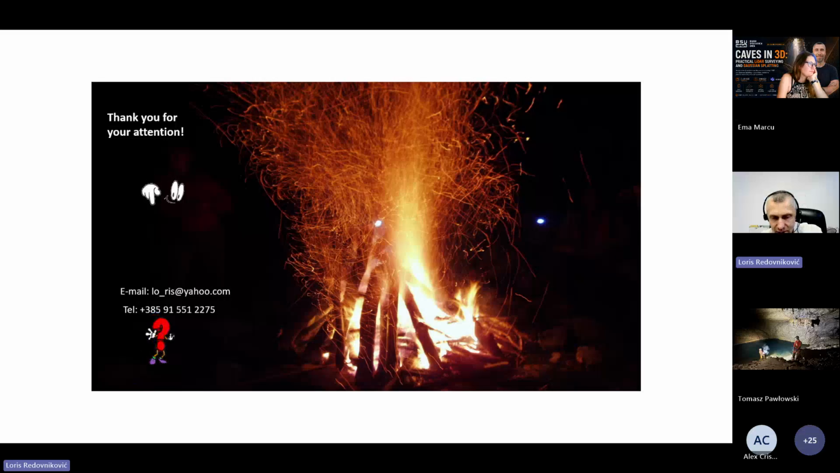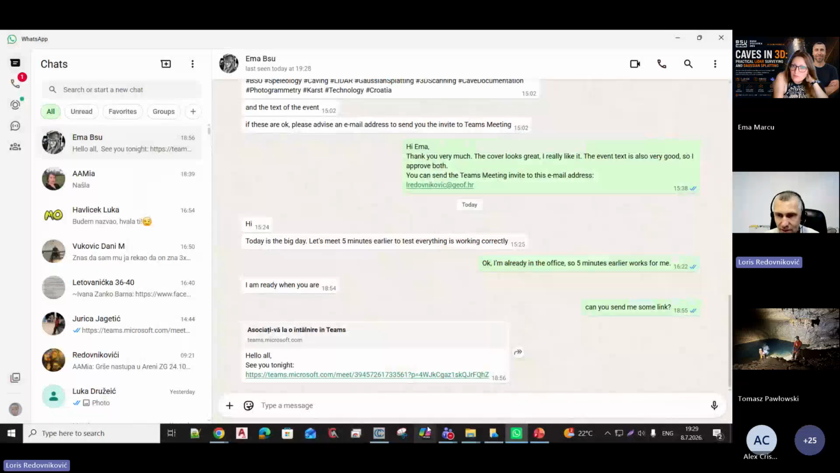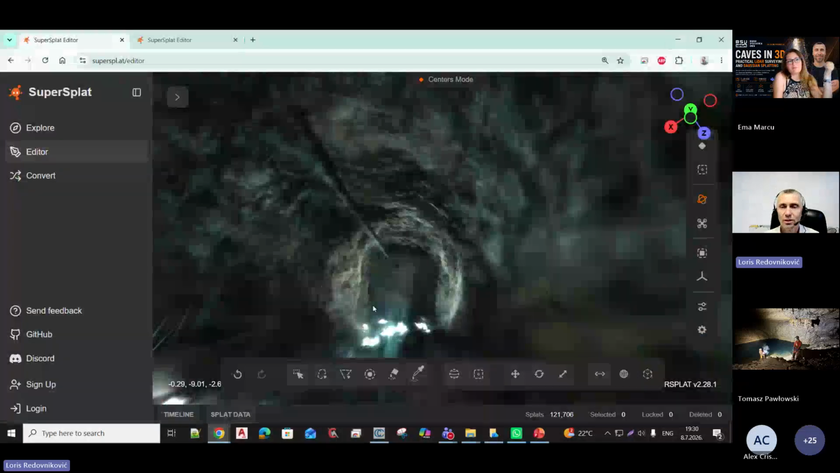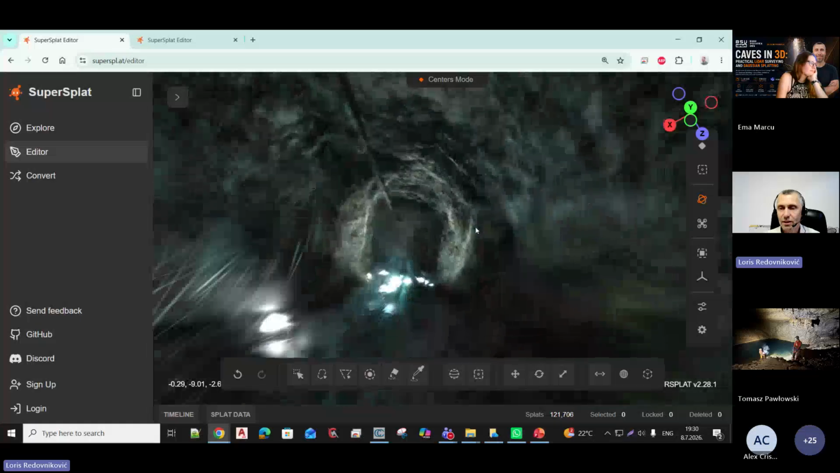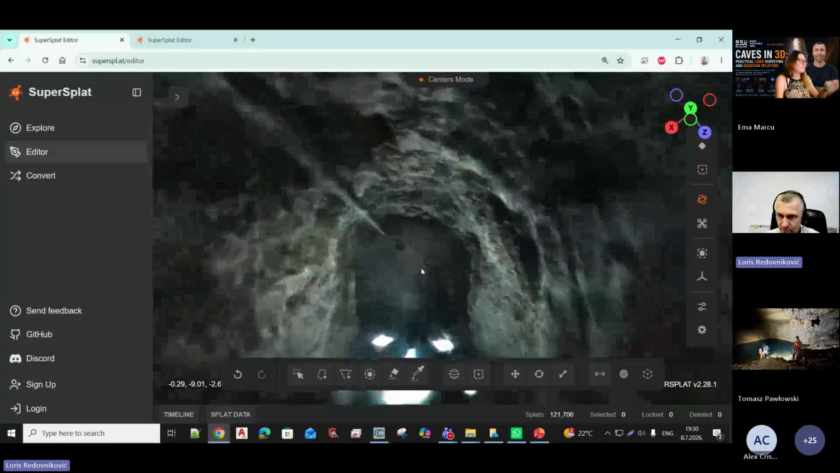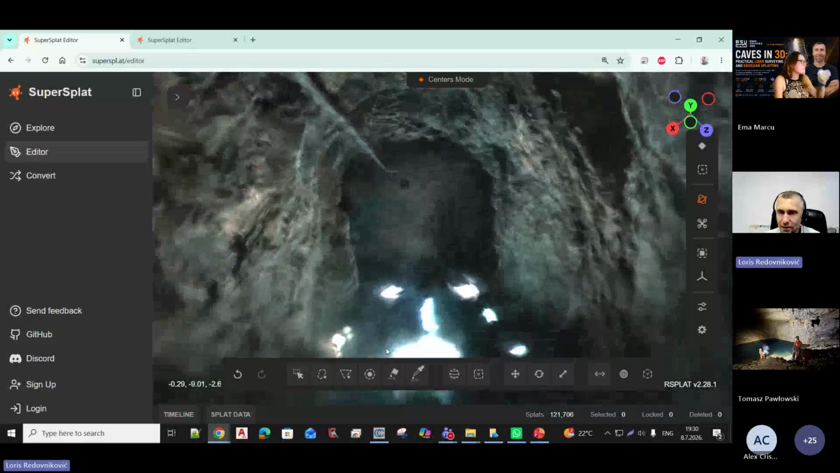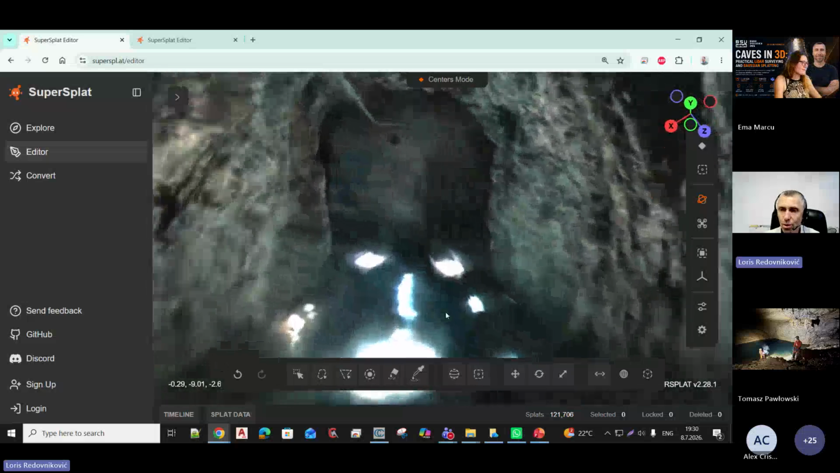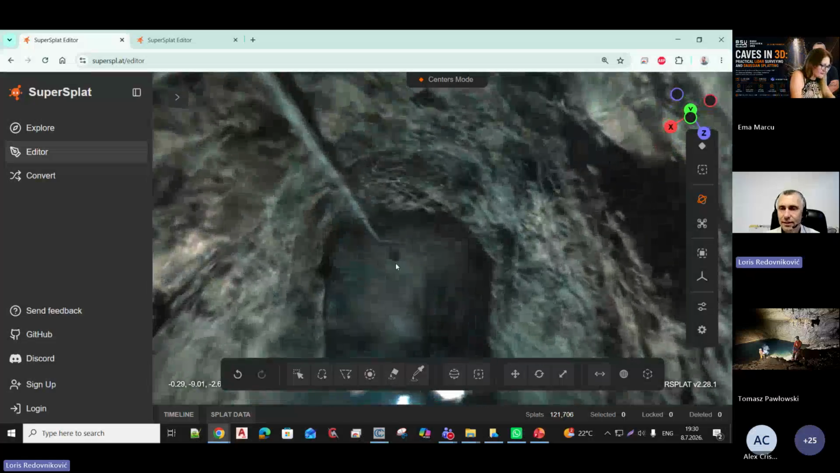So maybe this is all I prepared for this presentation, and I can only show you this result. This is a Gaussian splat of one tunnel near Zagreb. And you can see the problem is with light. Some parts are too bright and some parts are too dark.